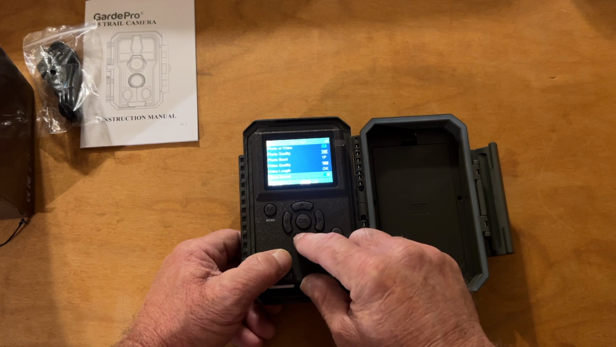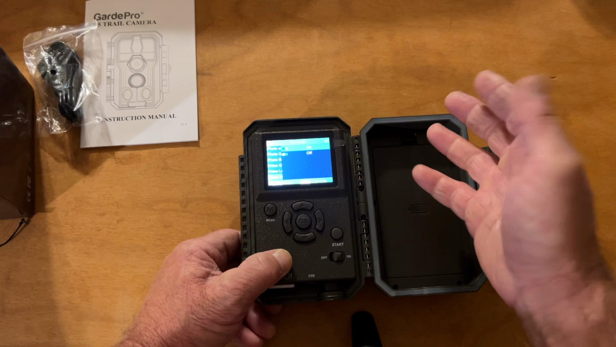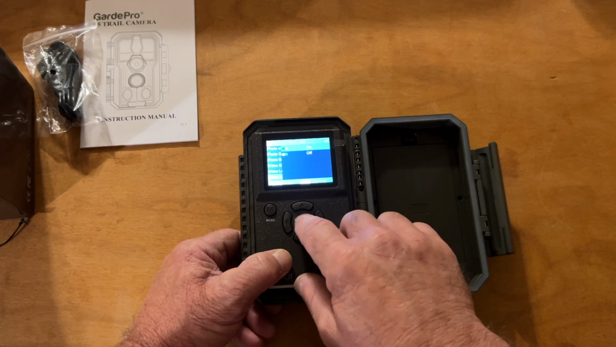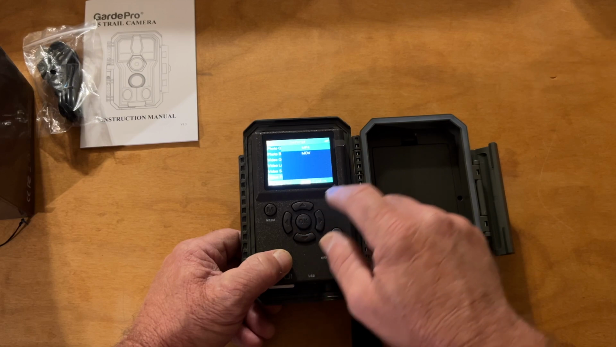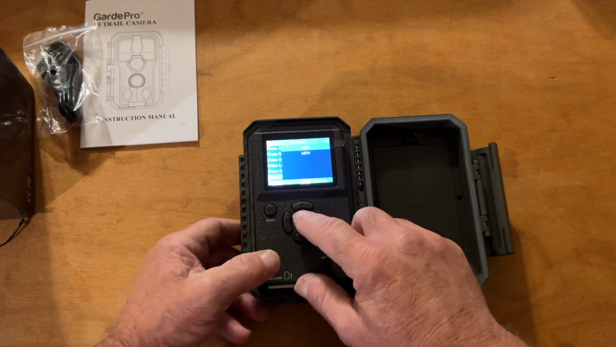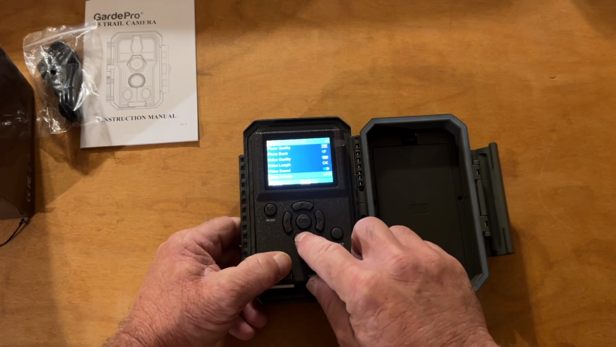Go on down. Video sound. So you can have sound on or off. Since it's got the option, I'm going to have it on. The video format. The MP4, that's most used, so I'm going to leave it on that.